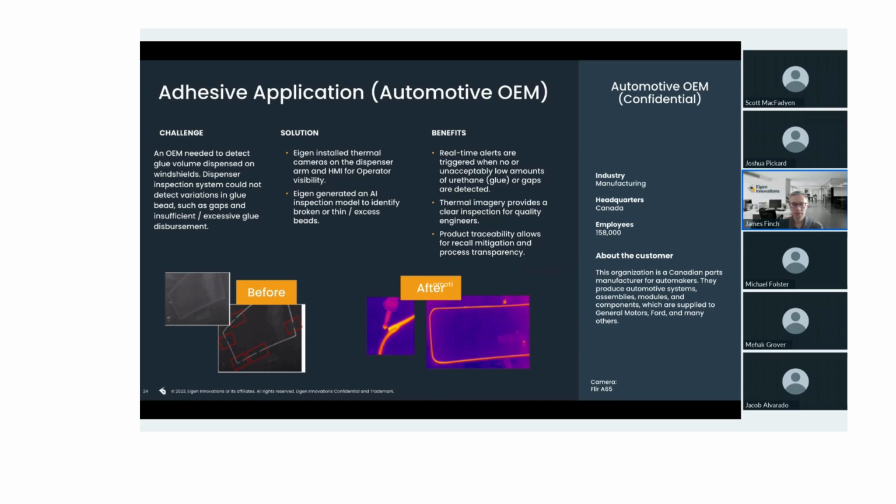So another potential high value use case where certainly windshields need to be properly sealed as they're installed in the vehicle, and traceability of this type of data is highly important to the manufacturer.